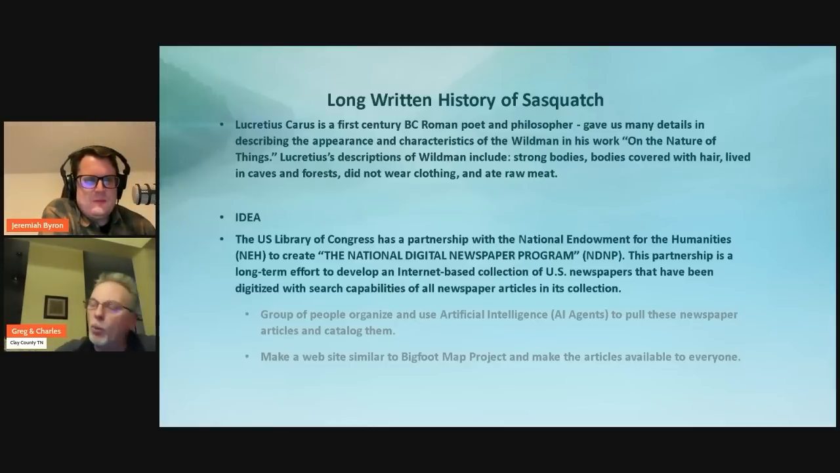But have a group of people working on this, so everything that's extracted, every newspaper article could be read 3 times and validated that, yeah, this is truly a wild man. They reference it doing this, being covered in hair, whatever.